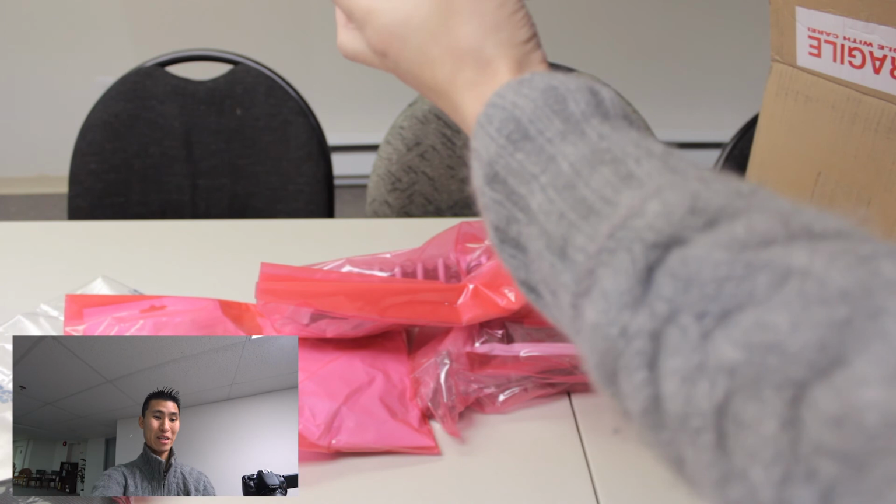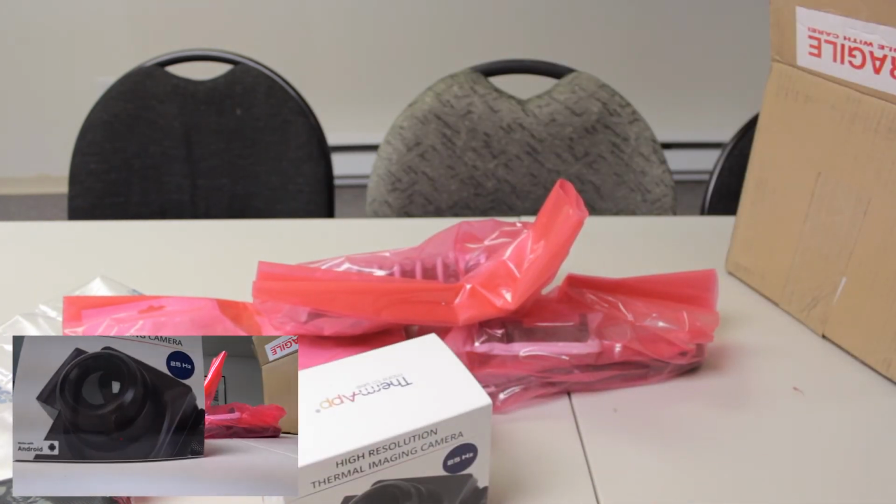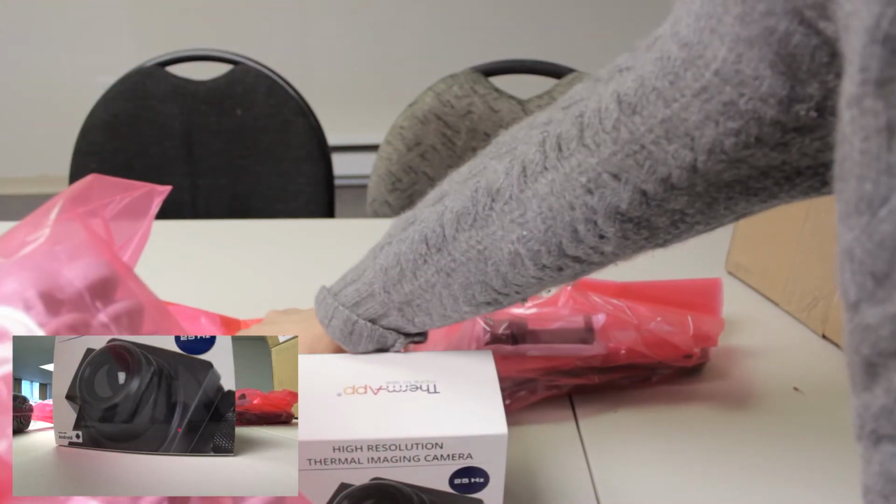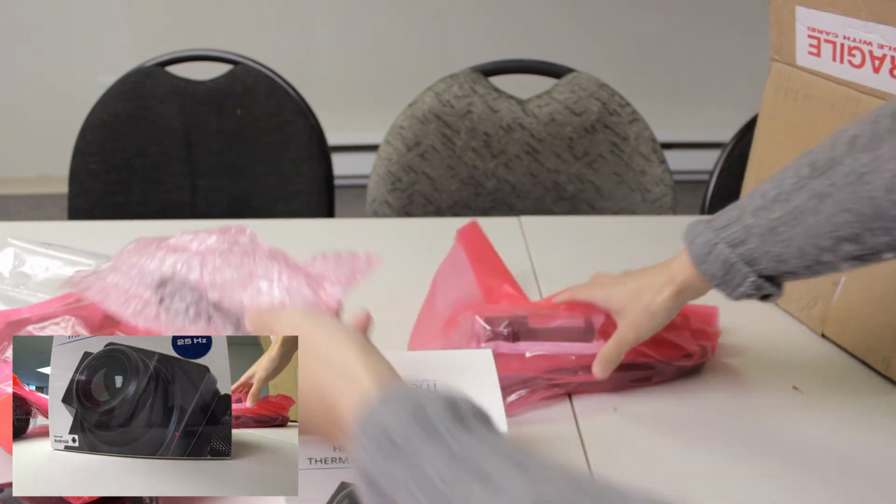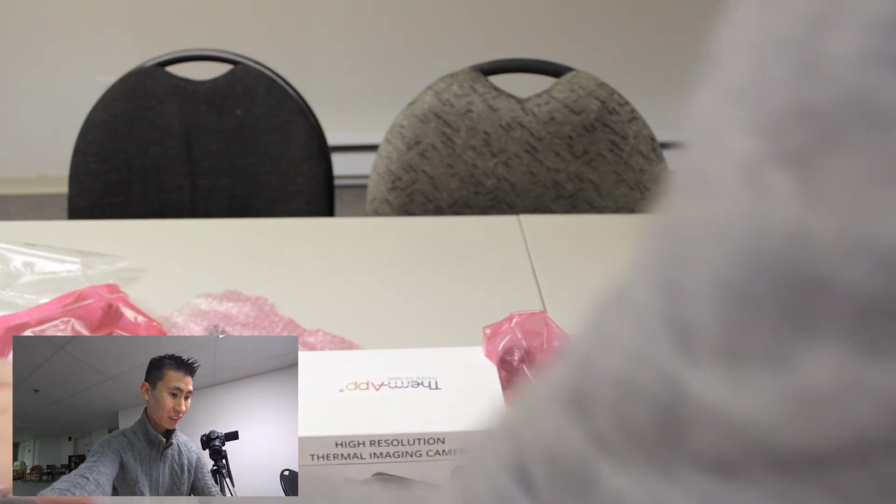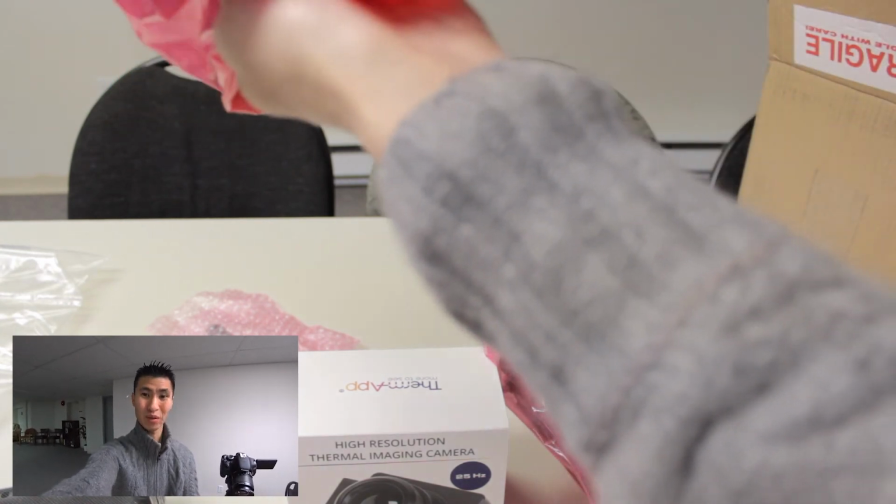Alright, that's the main thing, the camera here, the Therm App thermal imaging camera. There's like a ton of accessories, like all these monopods. Looks like a gorilla pod they give you and stuff too. And I think some of this is for strapping it on, like if you want. Maybe things like a belt and helmet, I'm guessing.